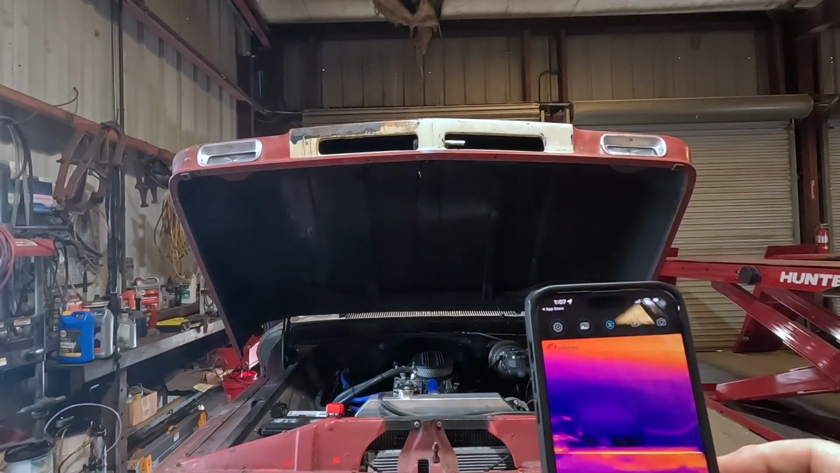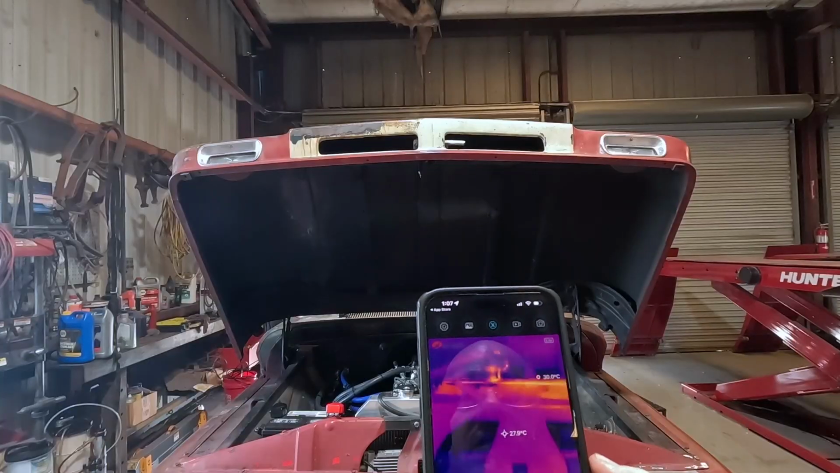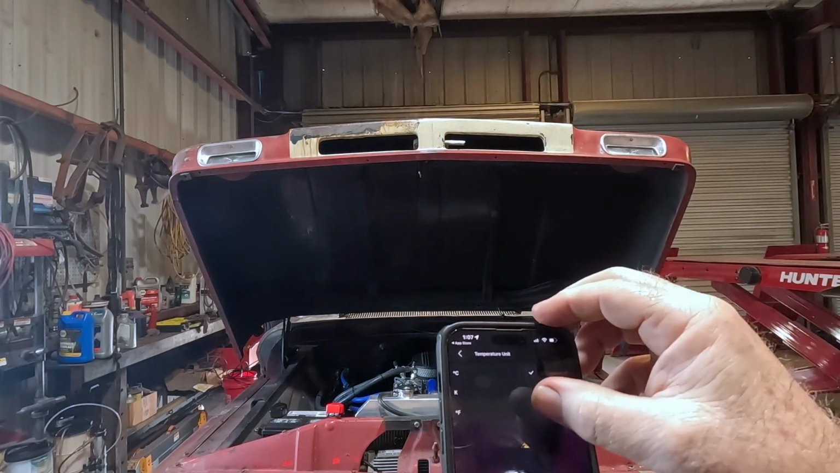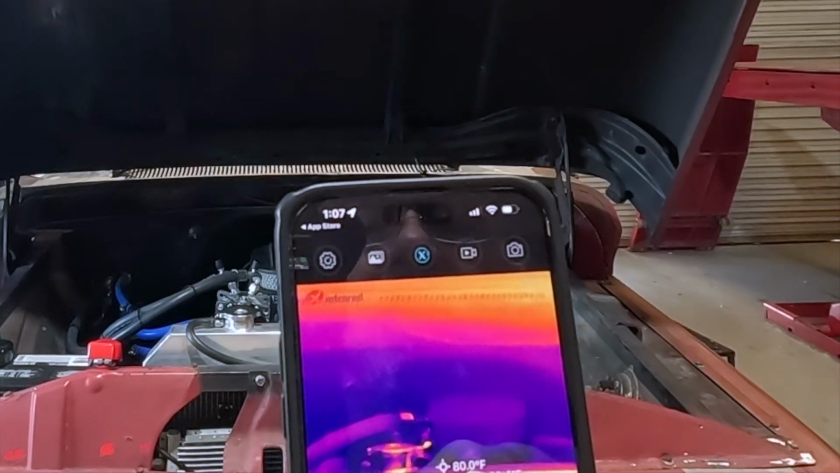Pretty cool. I'd kind of like that. This is in a 2x screen. I don't know if it goes any lower than 2x. I know I can raise it up. It's showing in Celsius, so I can go into settings, temperature setting, temperature unit. I want Fahrenheit. Now it's showing me the little red dot in the center of the screen.